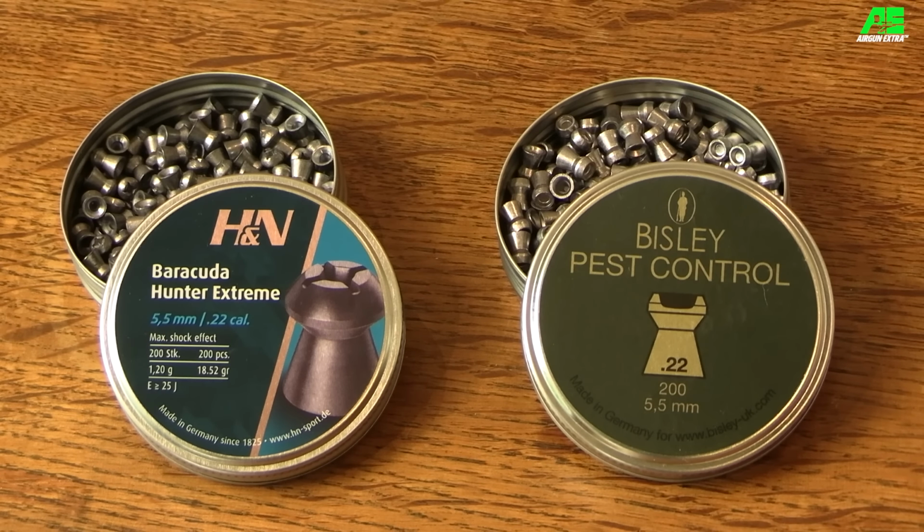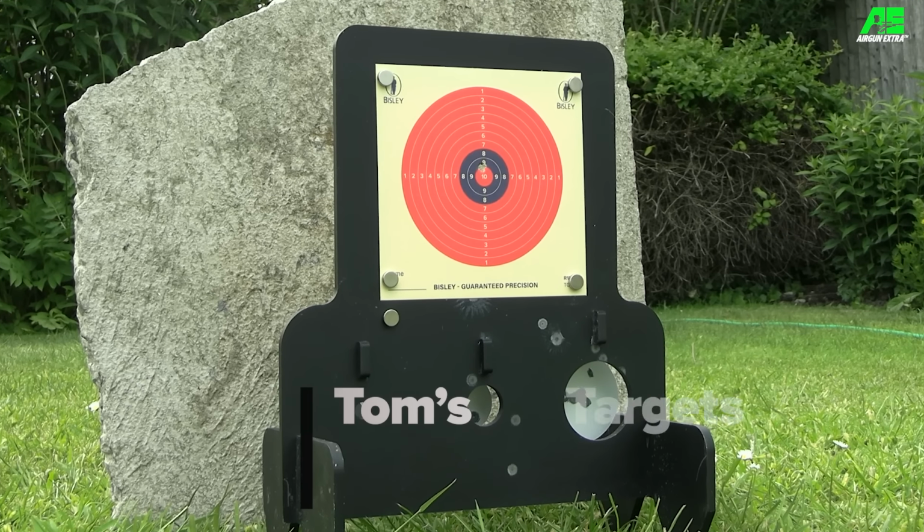So I thought I'd put a couple to the test, and I've been looking at the H&N Baracuda Hunter Extreme and Bisley Pest Control, both of those in .22 calibre. I've done this pellet testing through my sub 12 foot-pound Daystate Huntsman Revere Safari. Now obviously a pellet's accuracy can vary from gun to gun, so do take my findings only as a guide.